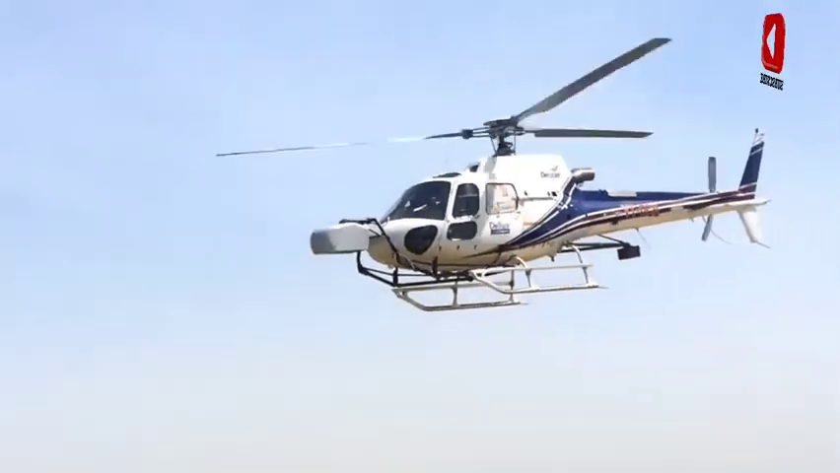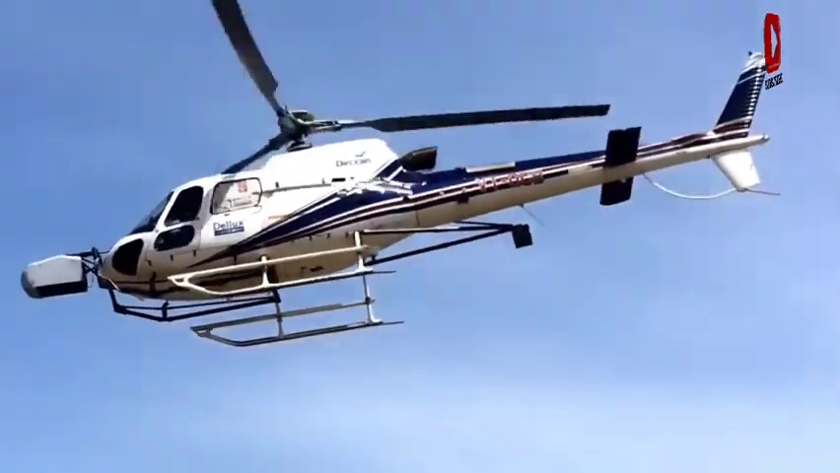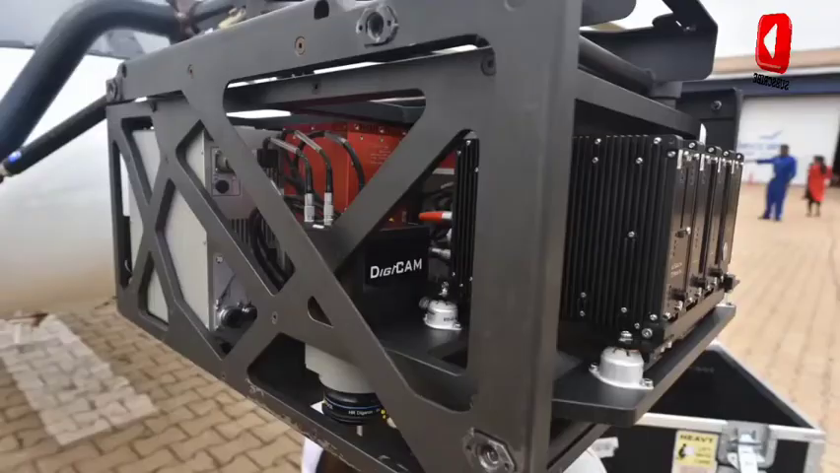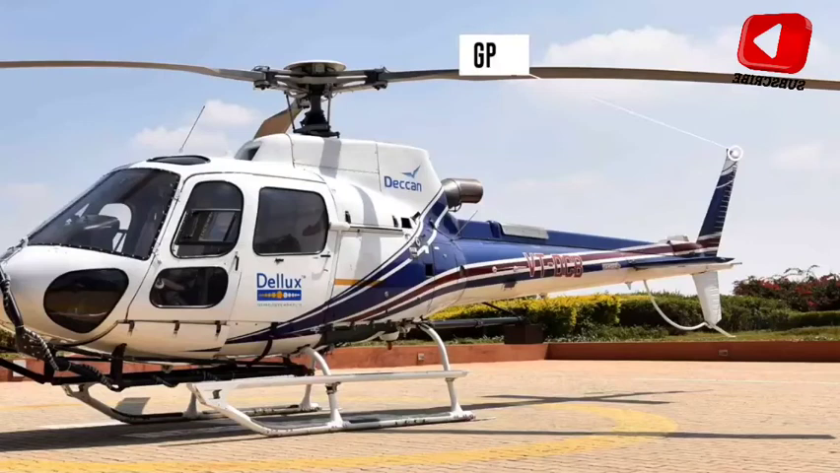And we use the Eurocopter in this case. Then we have a way to fit our system, our Lidar, our camera, IMU and the GPS all along with the computer in a Eurocopter.